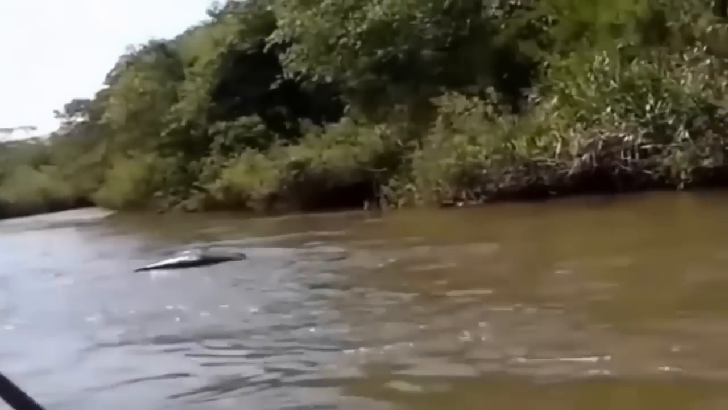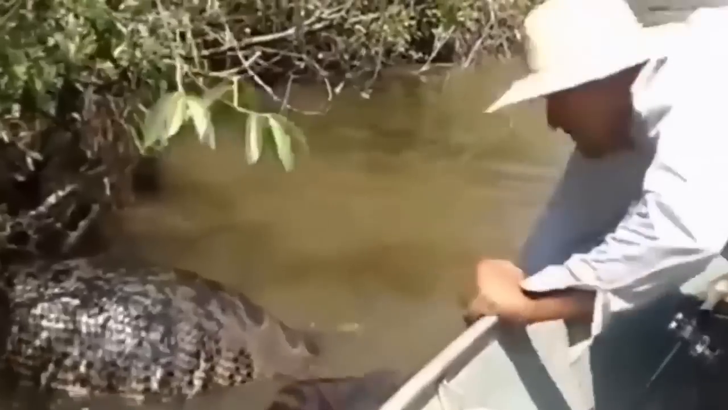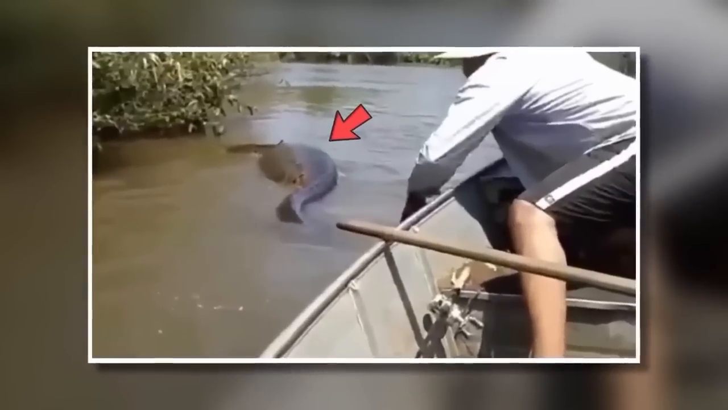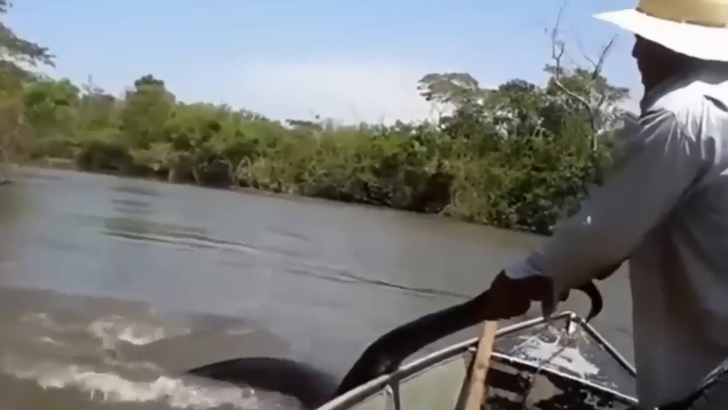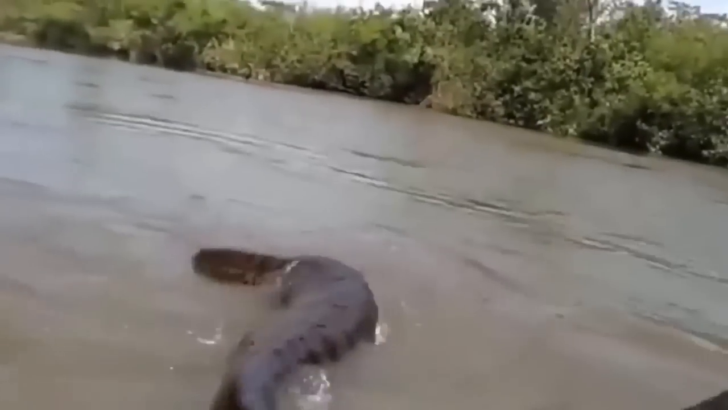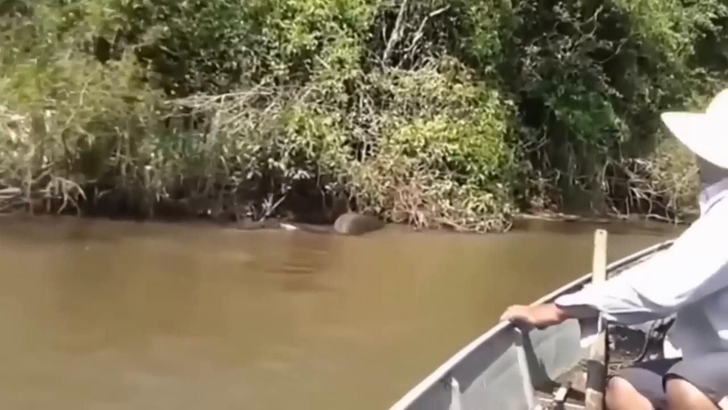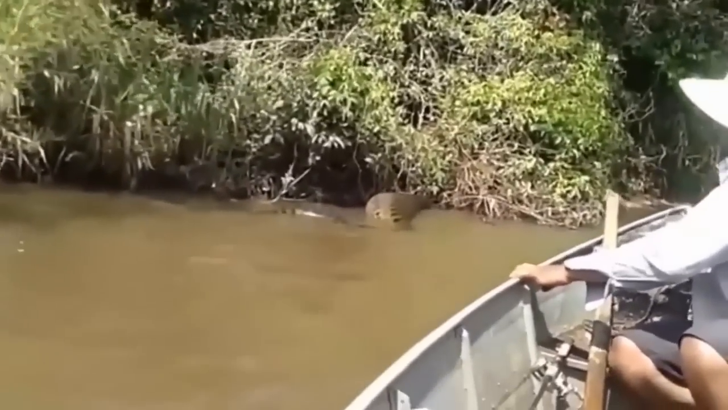Even when they moved away and the snake stopped following them, they had to go back and grab it by its tail. The snake might have swallowed something very large, or it might have just flipped out and eaten them both. We need to stay away from danger sometimes. Not everything is to go and investigate.